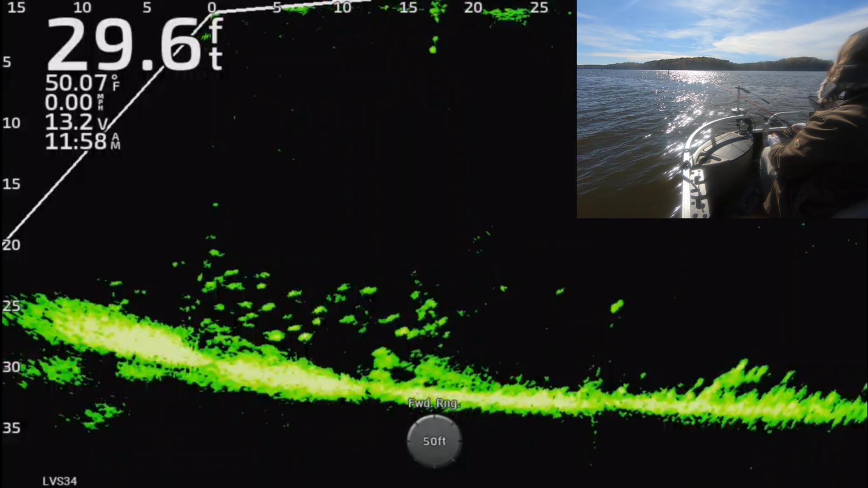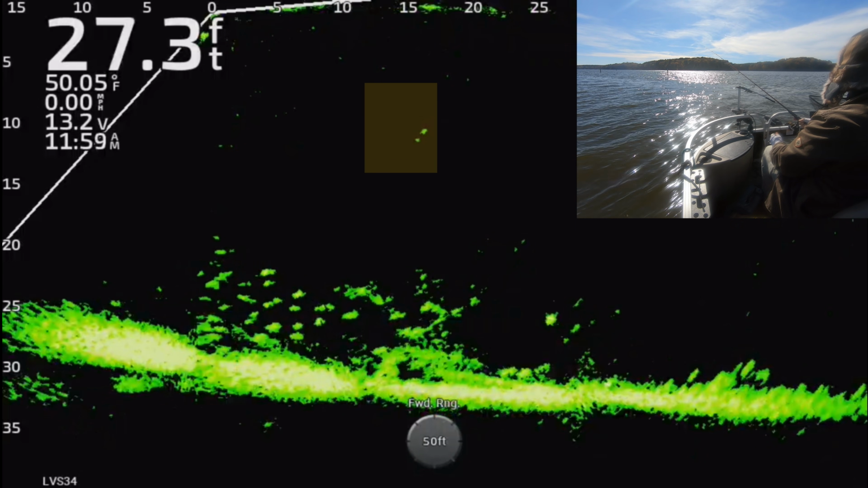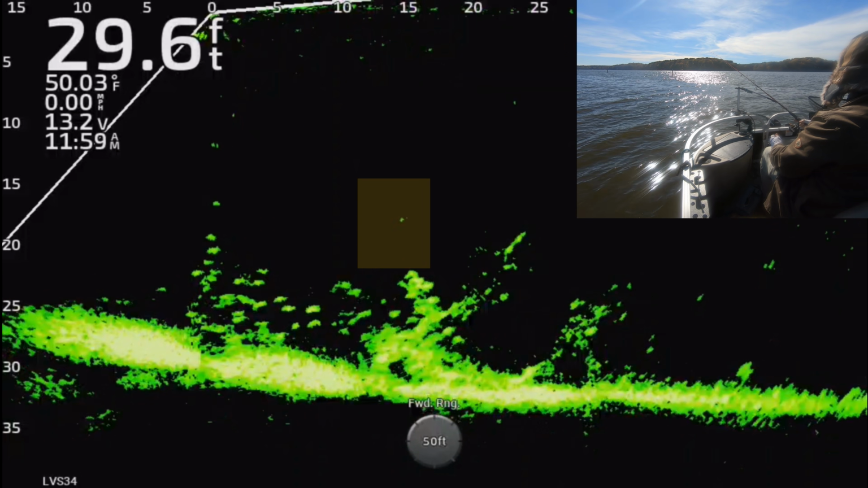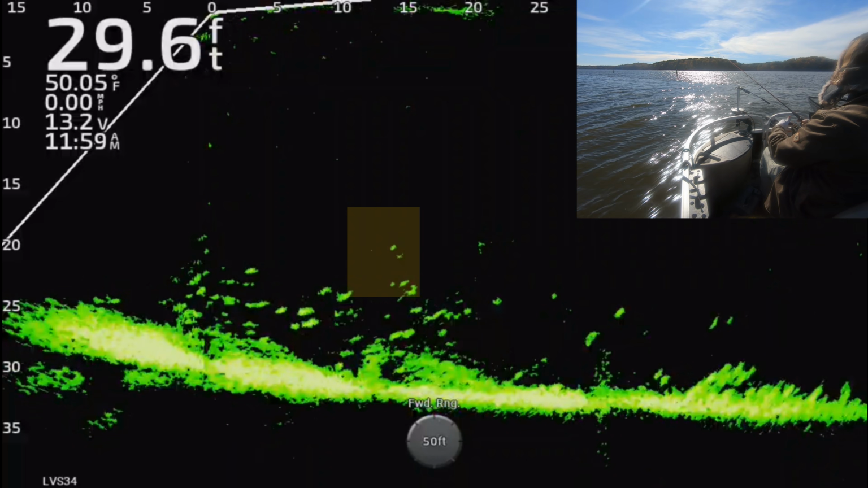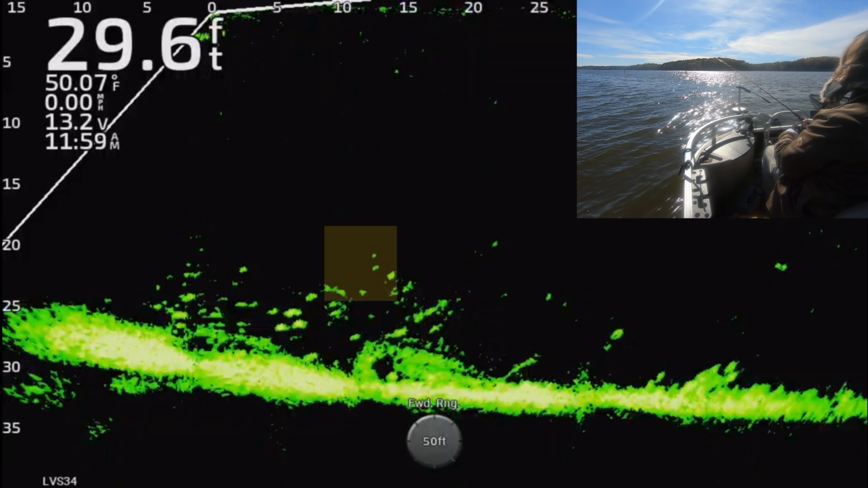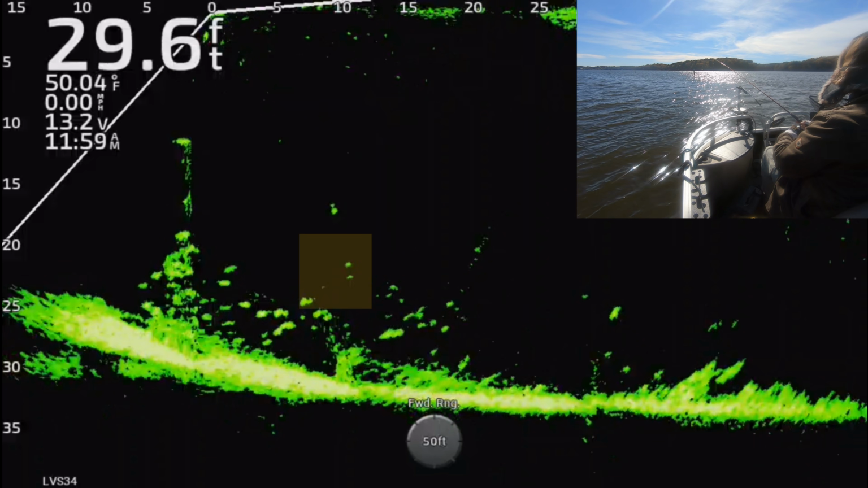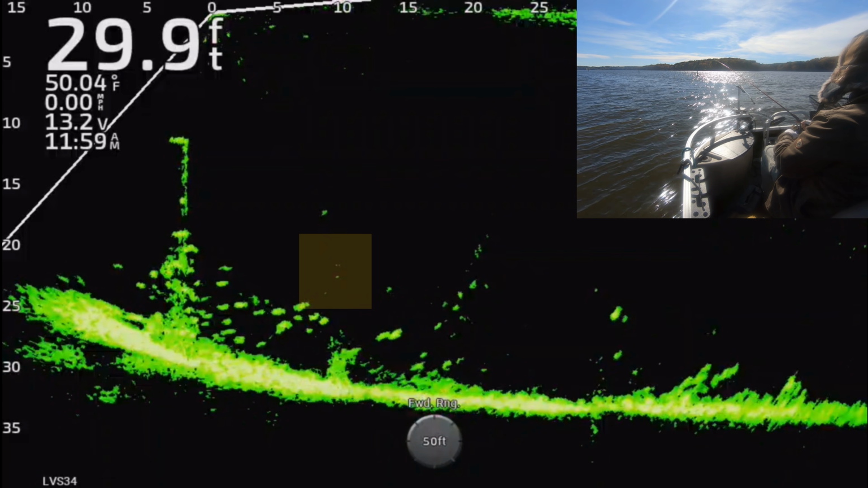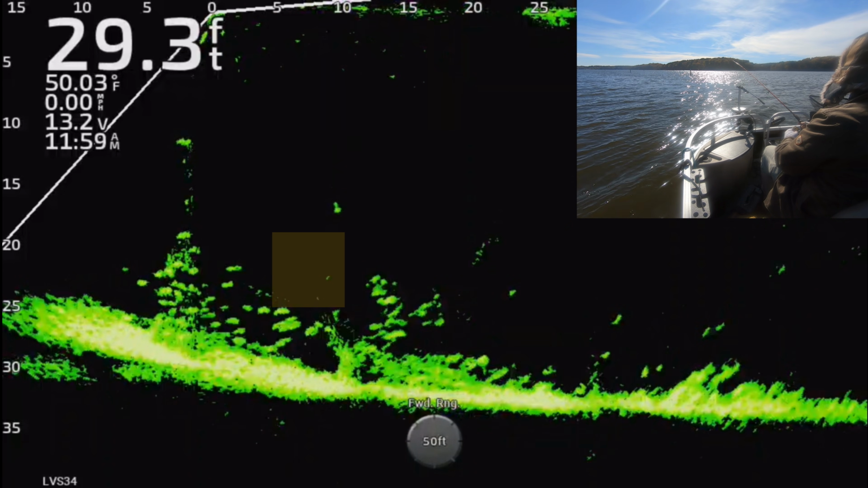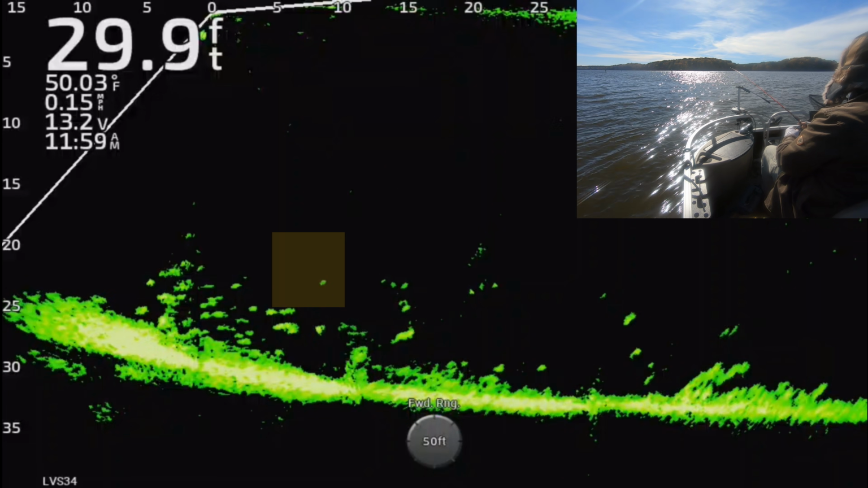And here it is. Here's the spot. So y'all can see down there, every dot is a crappie. Yeah, just about every single one of them. I don't think I caught anything else out of here. I think it was just a bunch of crappie. Y'all can see them. This is not just one spot. So this is part of a network of trees and limbs and stumps, and the spot was huge. The whole thing probably took up 20 or 30 yards.